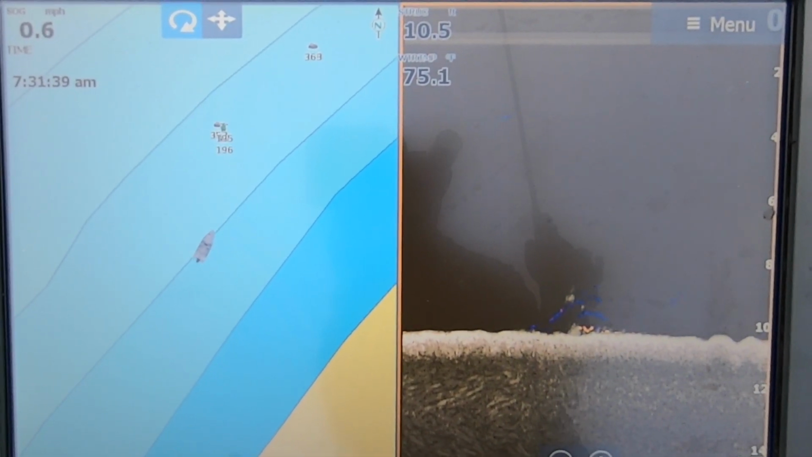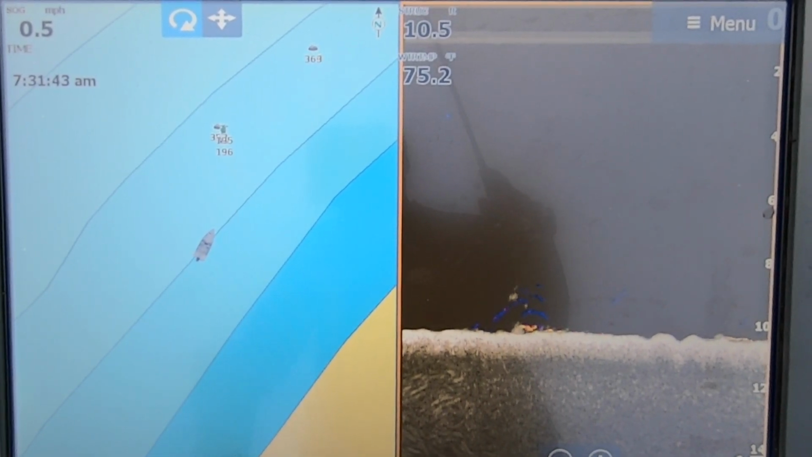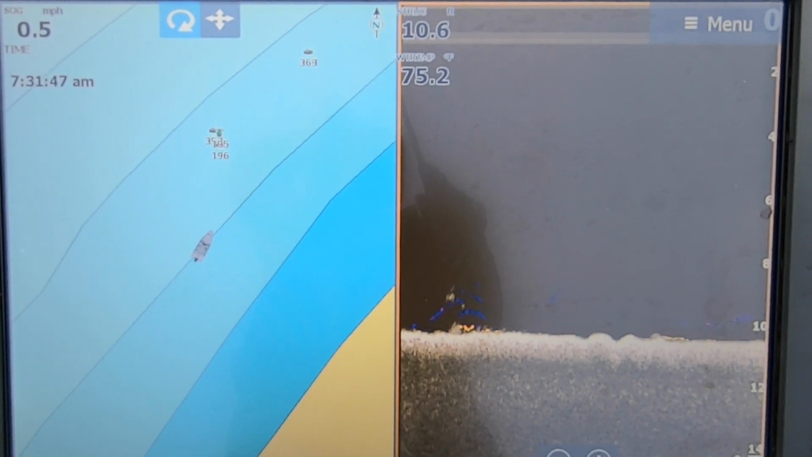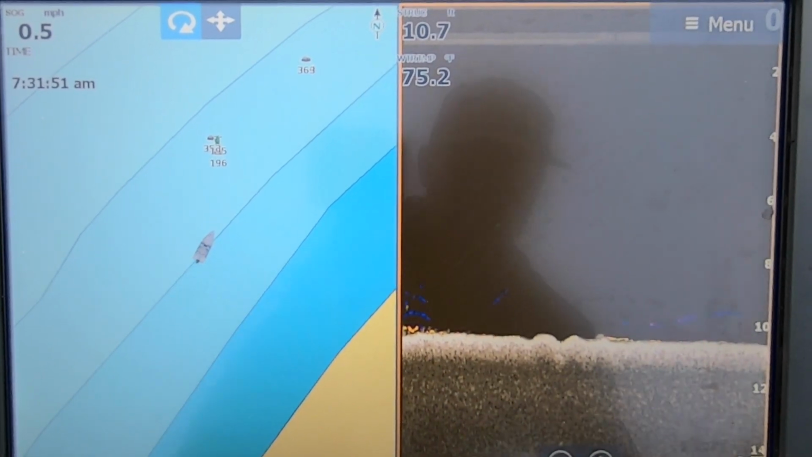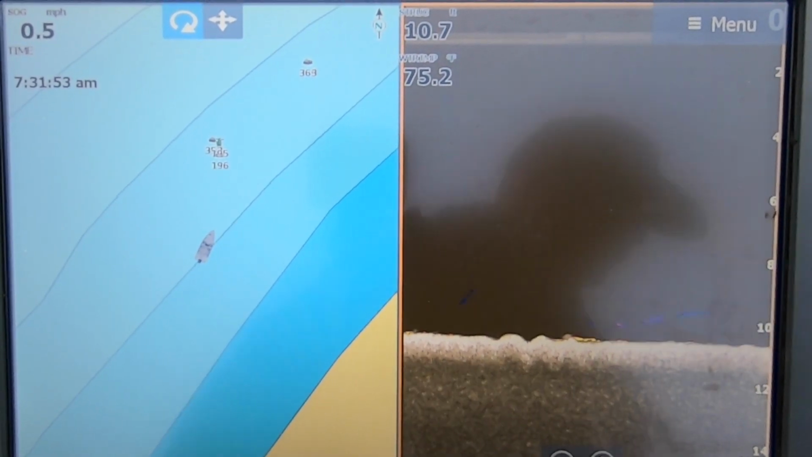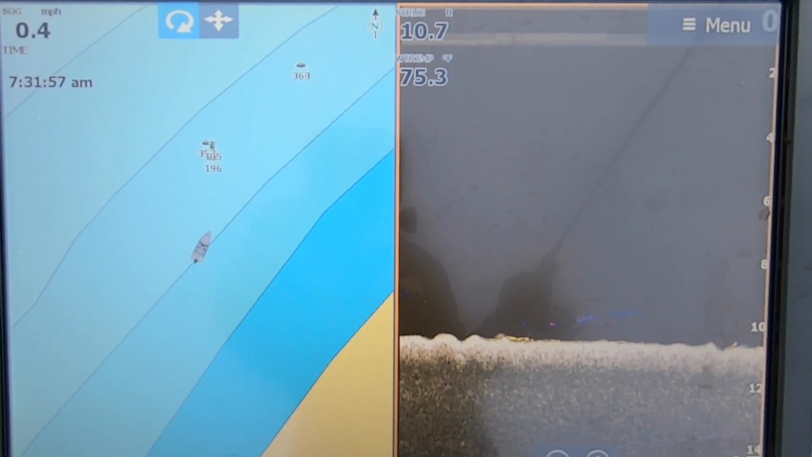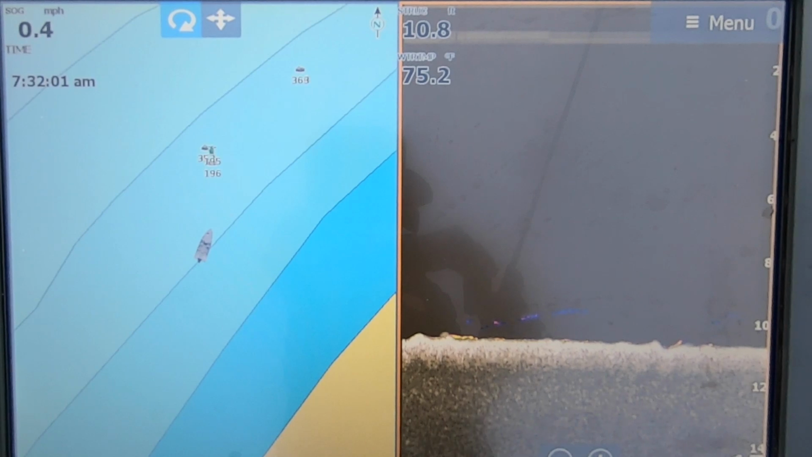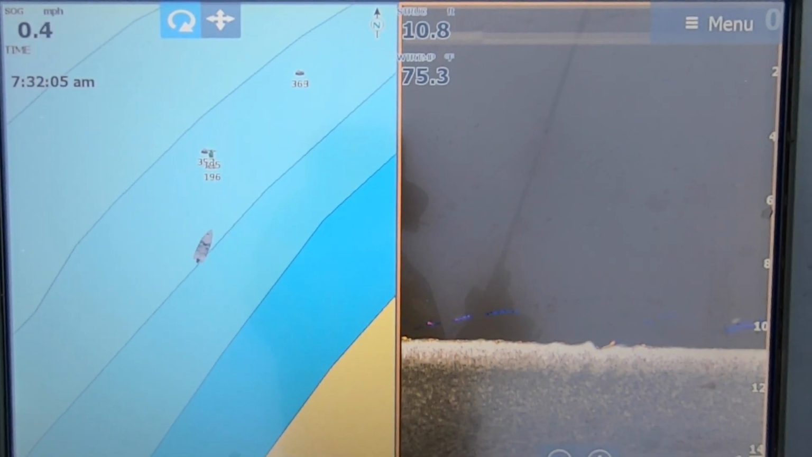But you see the similarities between this one and the last one is you're getting that rock bottom. Okay, see how there's little humps off the bottom? That's rock. And then once we get a little bit closer to that waypoint, I'll show you exactly what it is that I'm fishing, and it looks pretty identical to the last one. All this stuff's going to look similar because there's a reason for it.